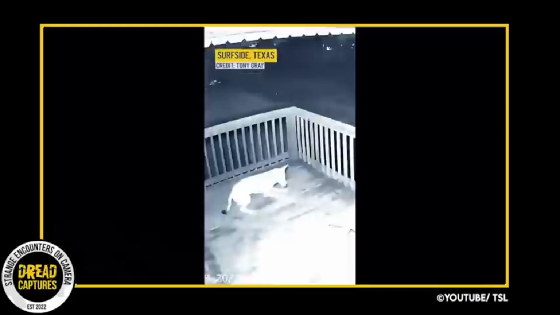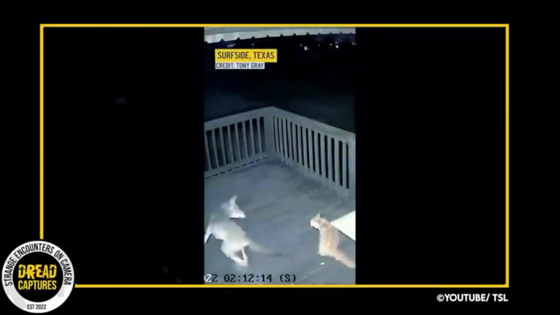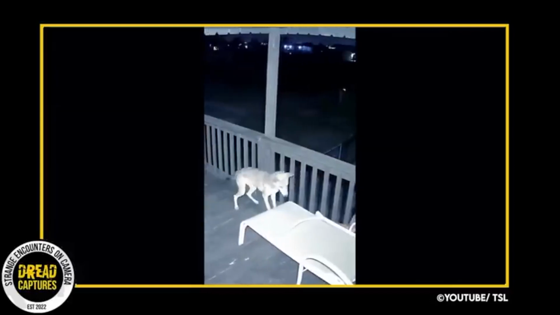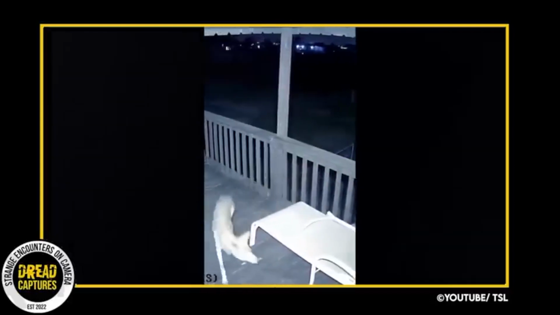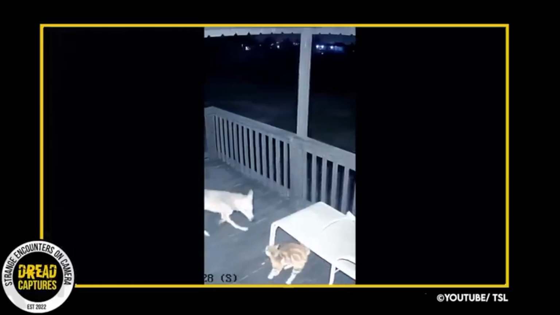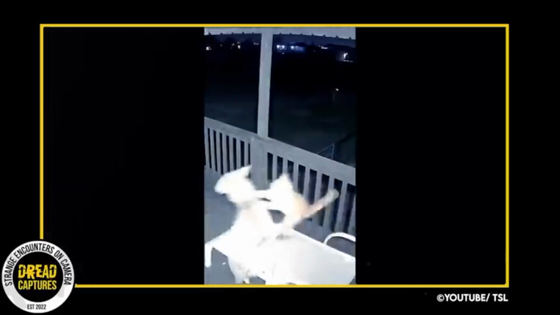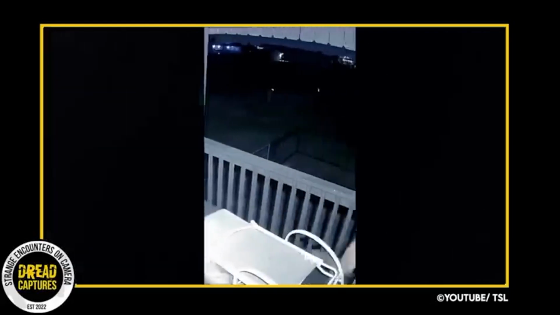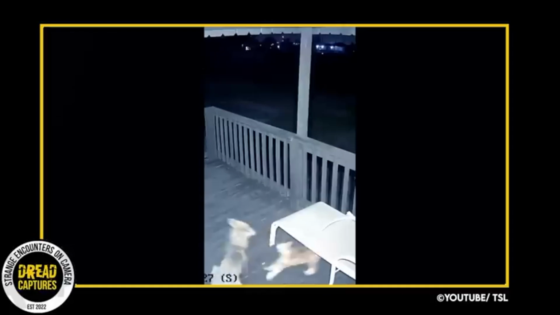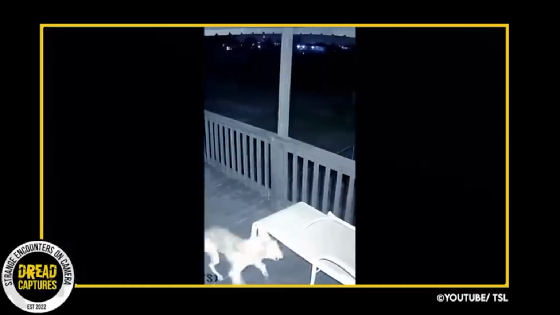This clip shows quite the mismatch here, as a coyote has wandered onto a residential porch where he meets the family cat. Despite being only half the size of the coyote, this spirited cat is not backing down. It's ironic the saying scaredy cat, because a lot of the cats we see here aren't scared of these much larger predators.